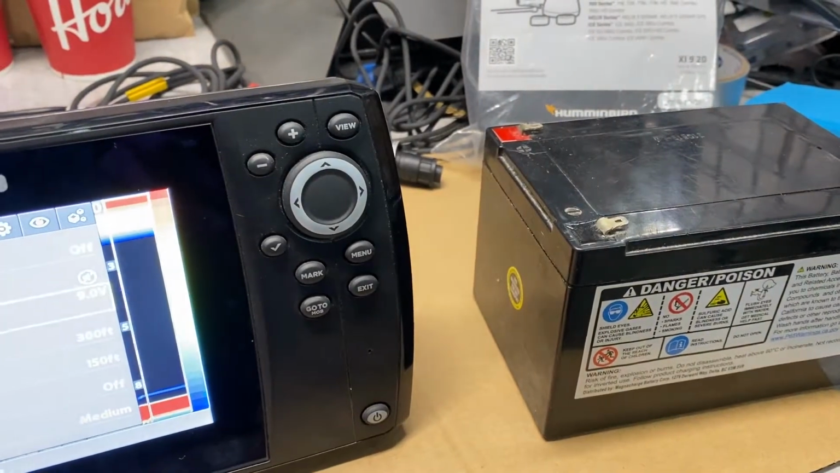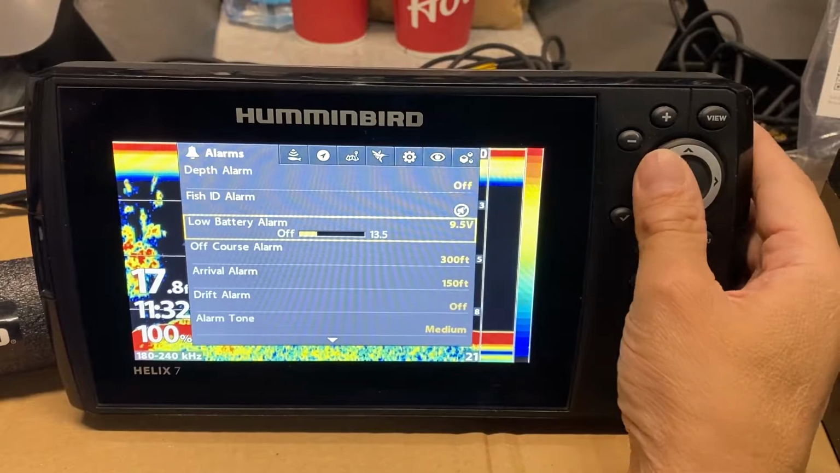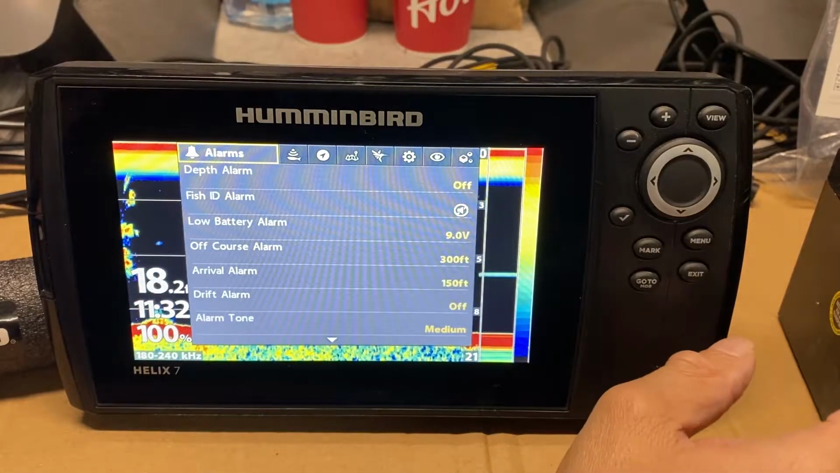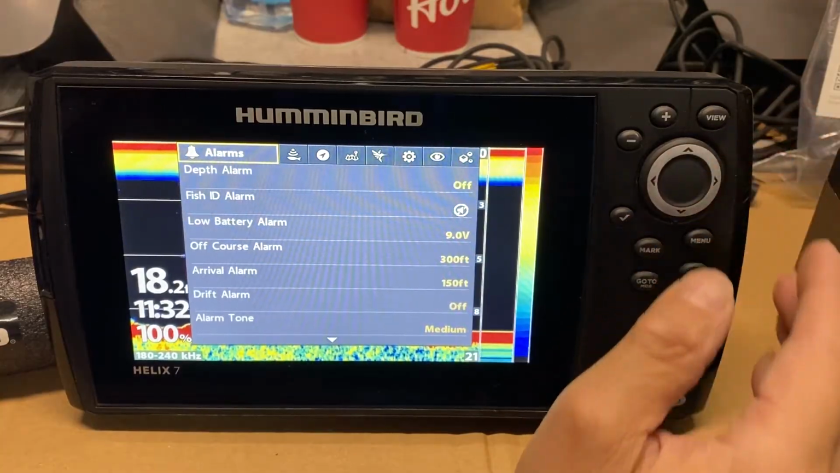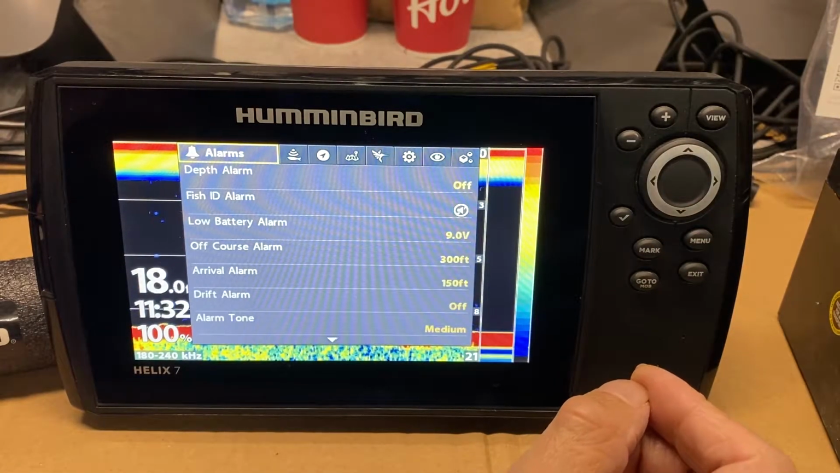Something important to note: we put our battery alarm on for ourselves, at 9 volts. If the battery hits 9 volts, it means you might have to either switch batteries or you're going to be dead in about half an hour, if your battery's insulated. Do not let your battery sit on the ice at -20. You'll get 1/3 the run time.